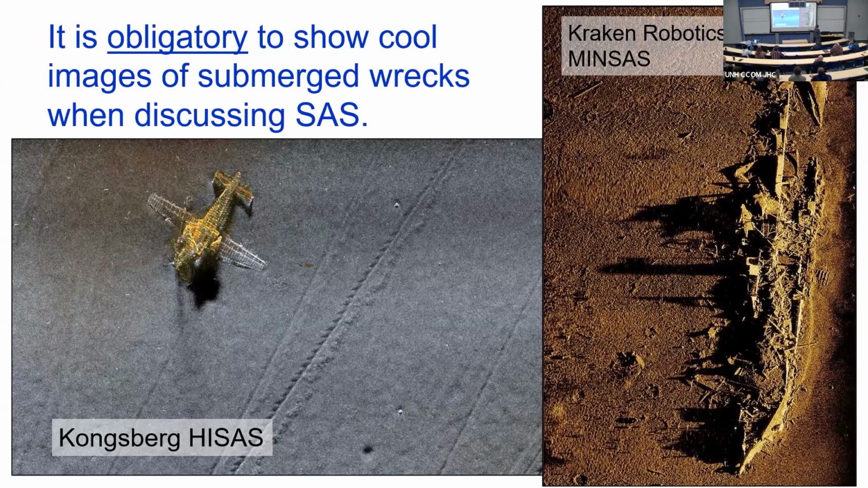But you can see here the resolution. You can see all the framework of the wings on this guy. You can see the detail of the wreckage here. I was on this cruise. This was on the Oceanographic Explorer. It was a tech demo cruise for this. This was a towed SAS system.